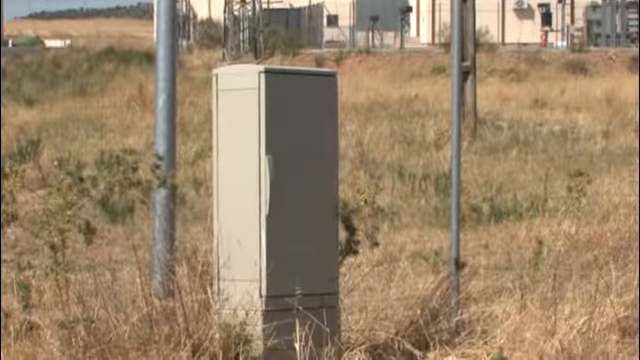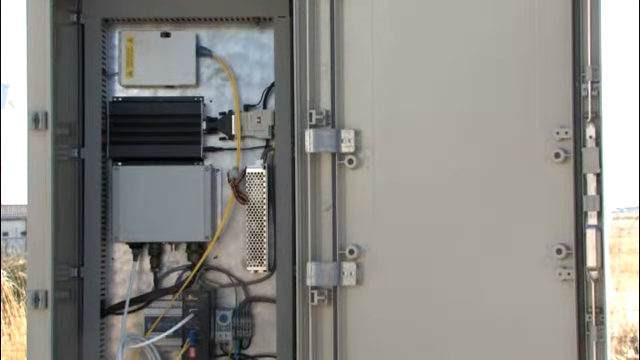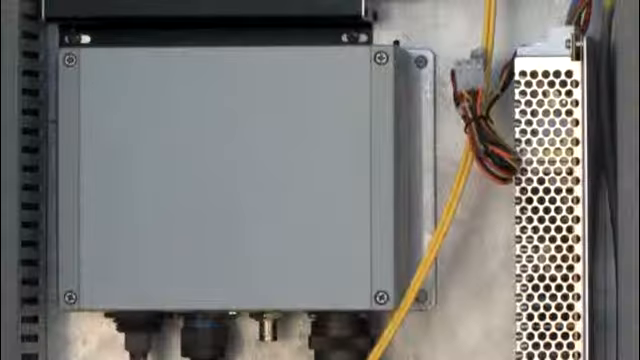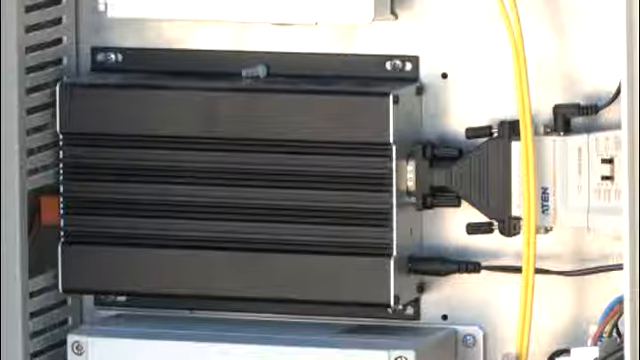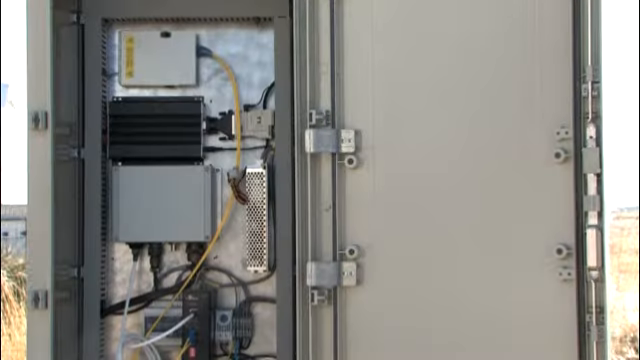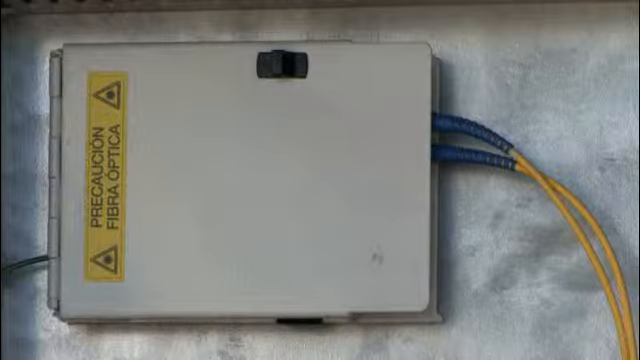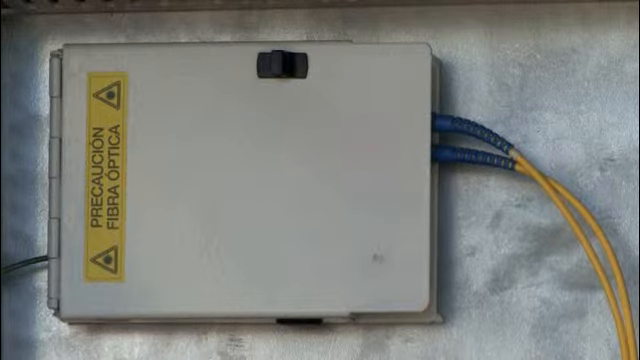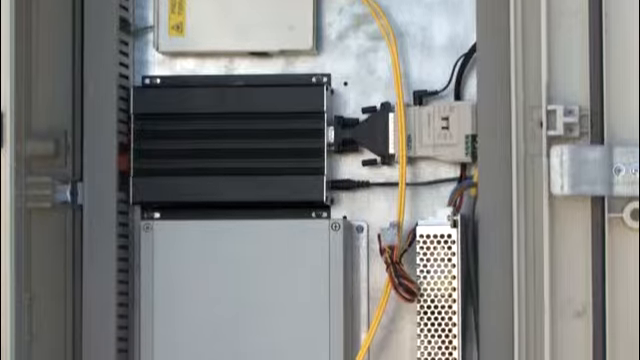At each observation post, an electrical cabinet is installed. The video and data of the thermal imaging and the CCTV camera are transferred to a FLIR Systems mini-server. The beacon is also connected to the FLIR mini-server over a FLIR input-output box. All signals are converted by the mini-server to TCP/IP. Thanks to an Ethernet to fiber optics converter, all signals can be transferred over fiber optic to the control room.